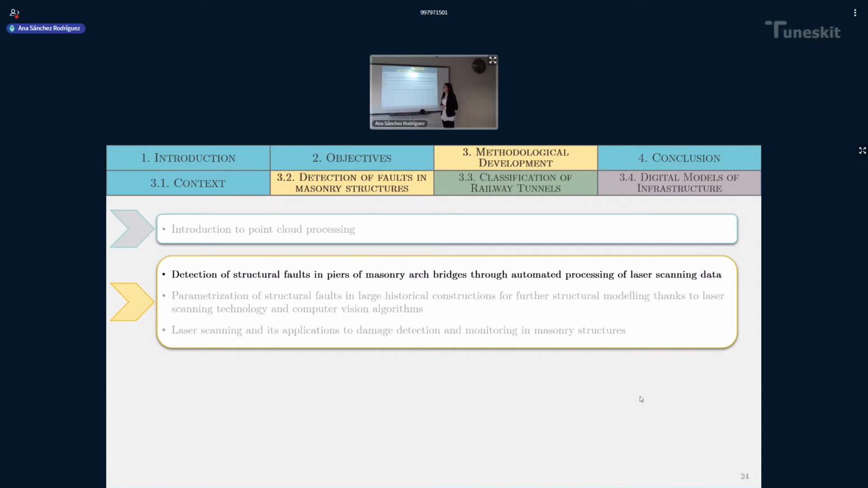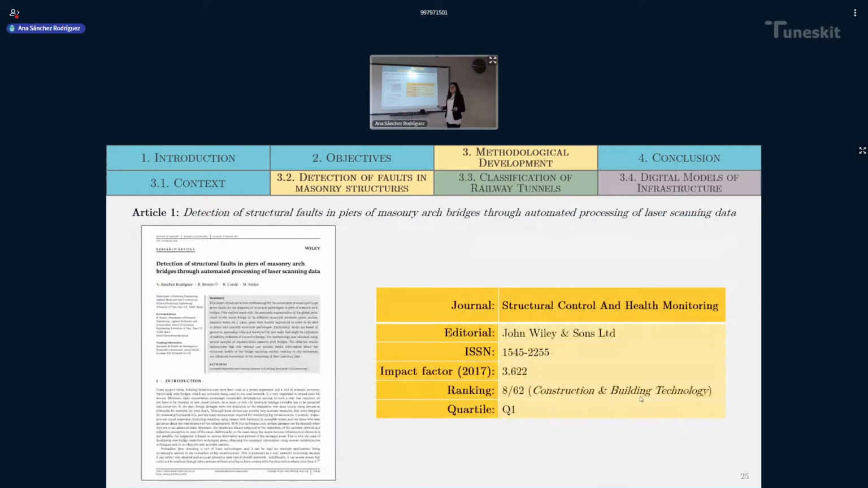So this is performed by 3 different publications, being the first of them this one, the detection of structural faults in piers of masonry arch bridges through automated processing of laser scanning data. This publication is a journal article. It has been published in the journal Structural Control and Health Monitoring in the year 2017.